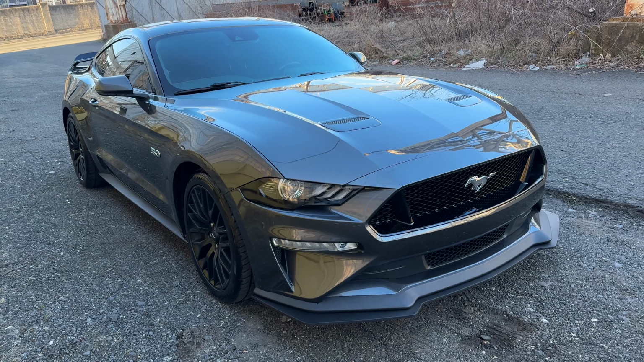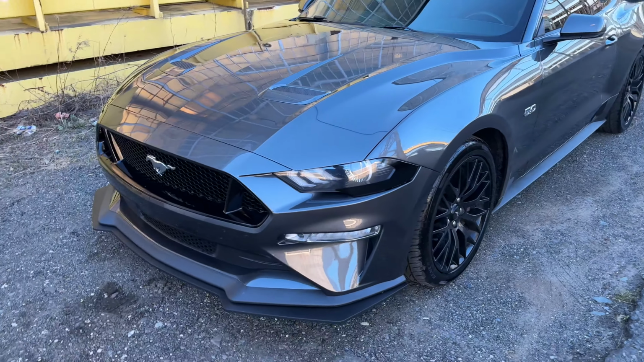Everything ties together, everything complements each other. There's not different colors going on. I don't judge other people's builds, but I see people with red emblems. They got a different color splitter. The interior is yellow. You got the whole rainbow color on the car. And me, I just like to keep it simple. So sometimes less is more. But what do you guys think?